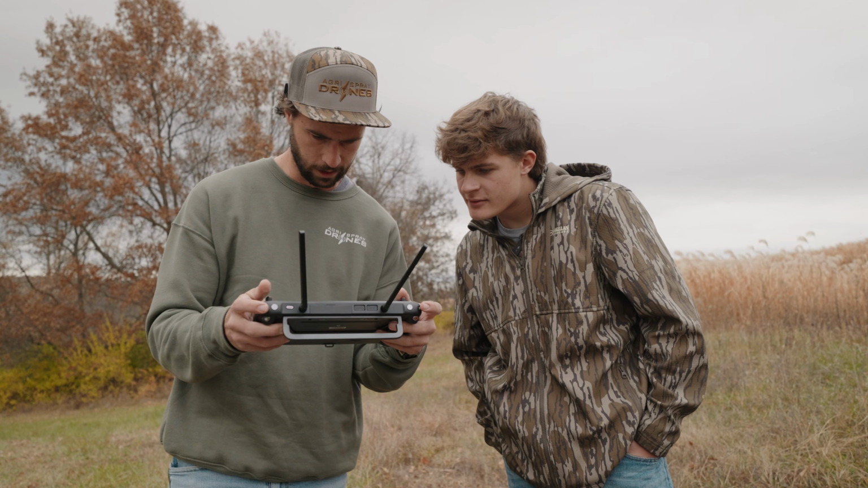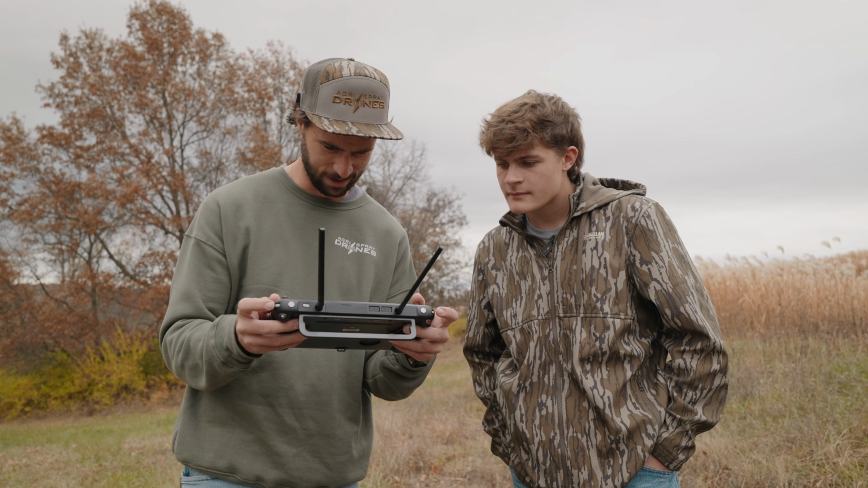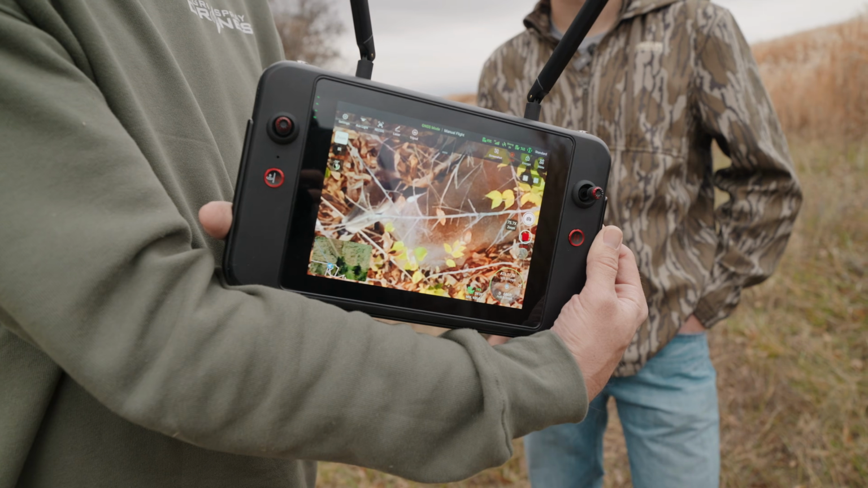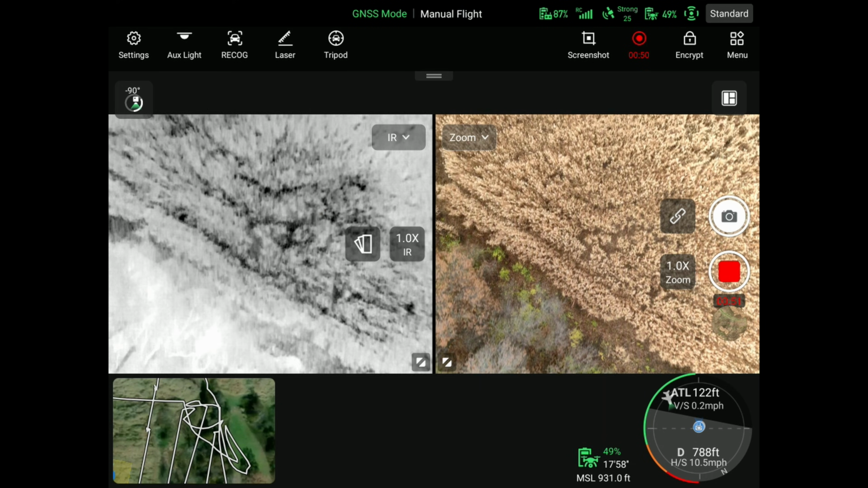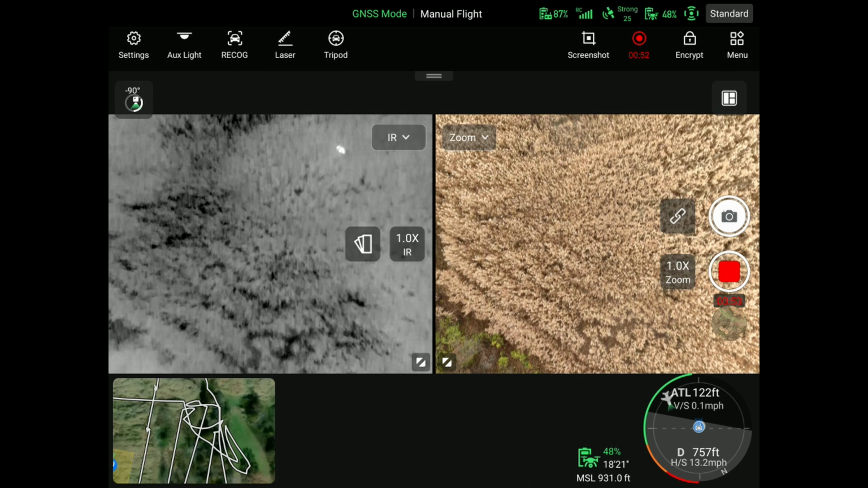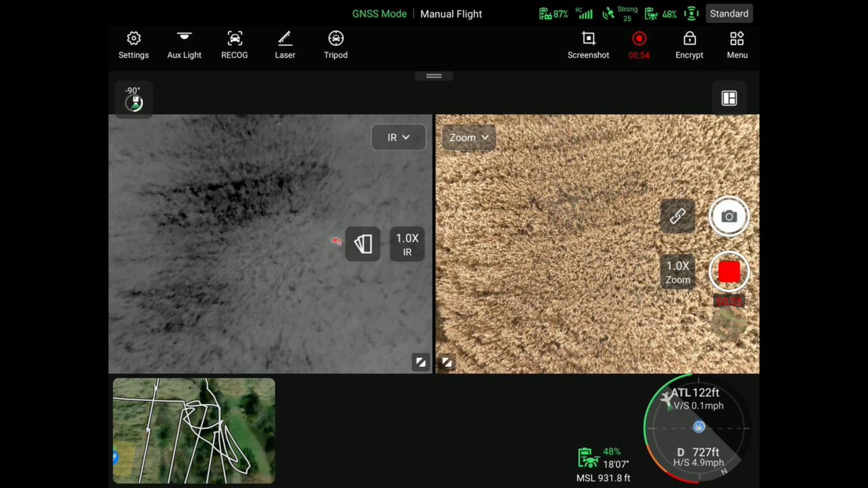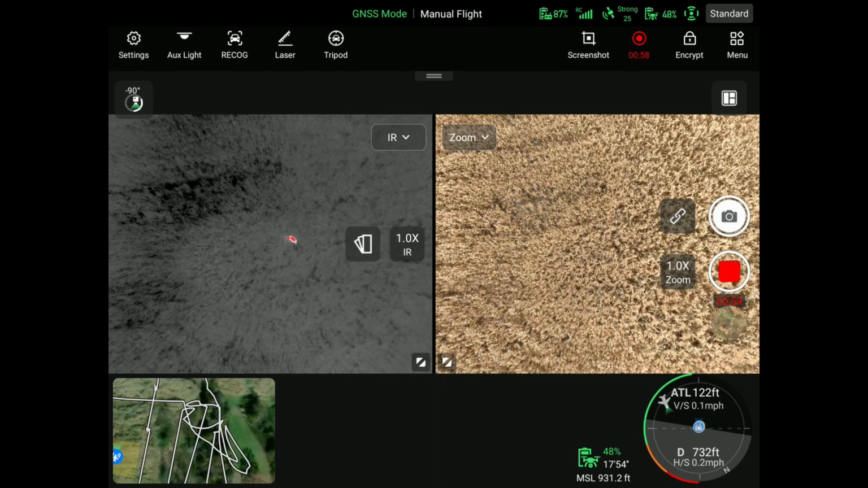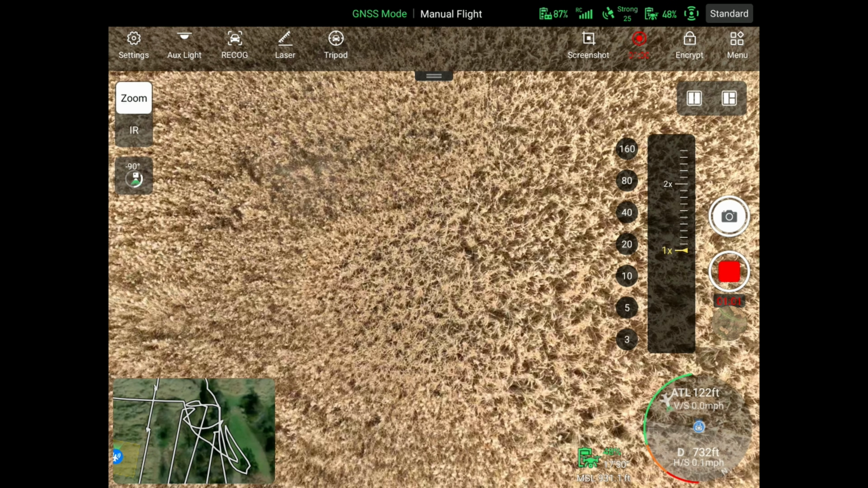Looks like another doe. I think that's another doe. That zooms like crazy. Pretty sure that's a doe. At night when they're walking, you can see the heat signature left from their footprints. I've seen videos of that. But we're not having any trouble finding deer. That's not the problem. The problem is just finding the right deer.